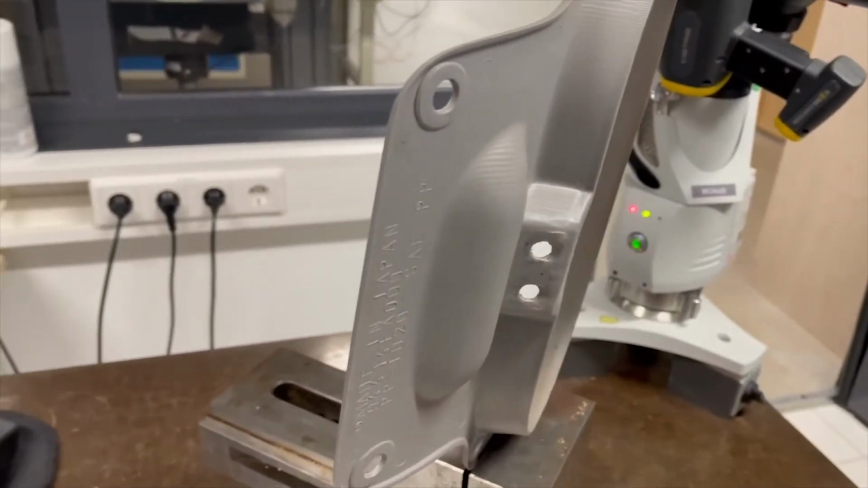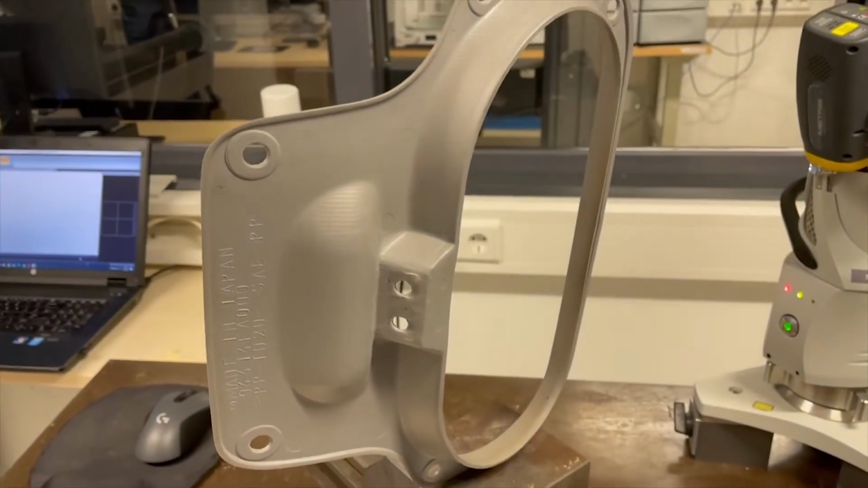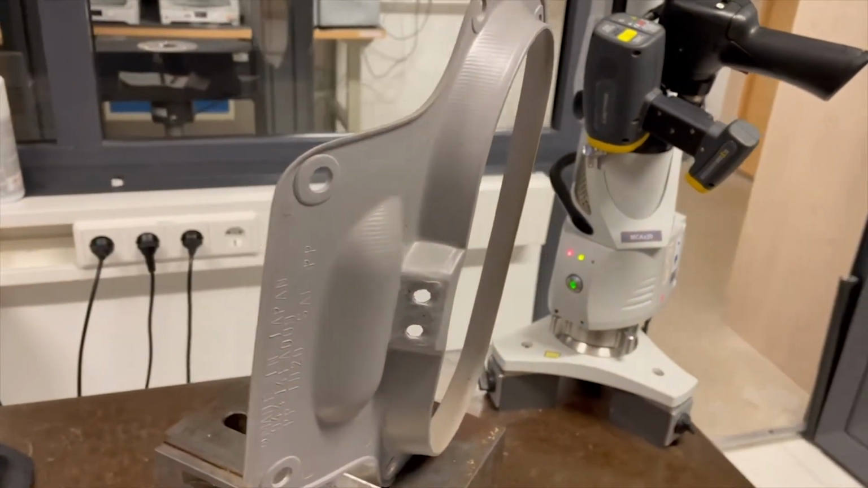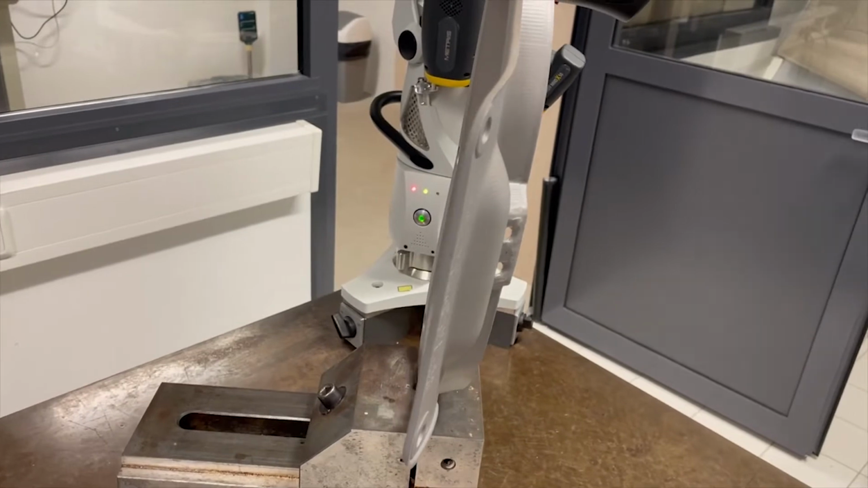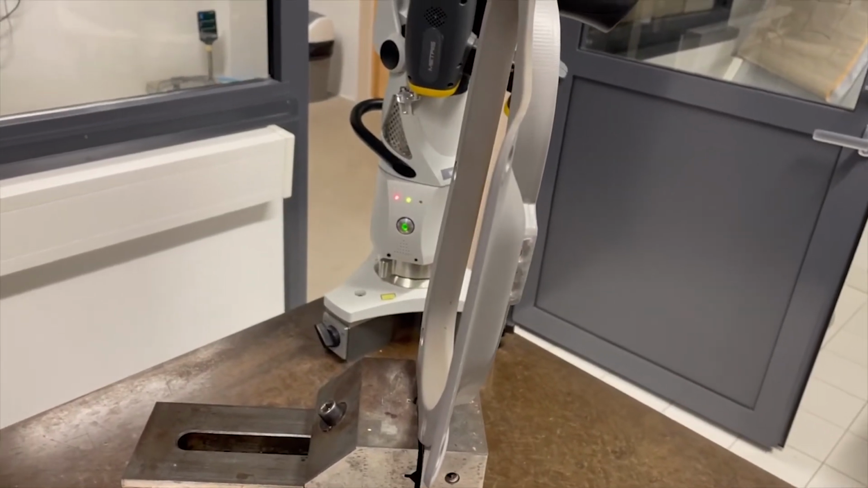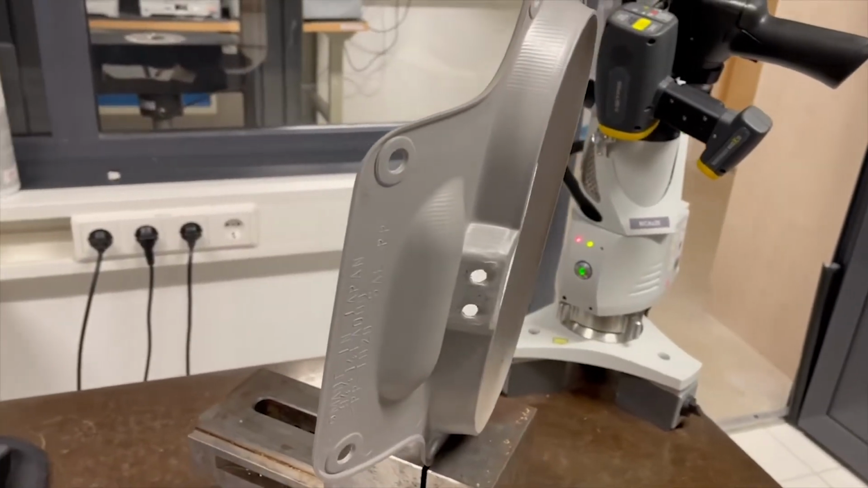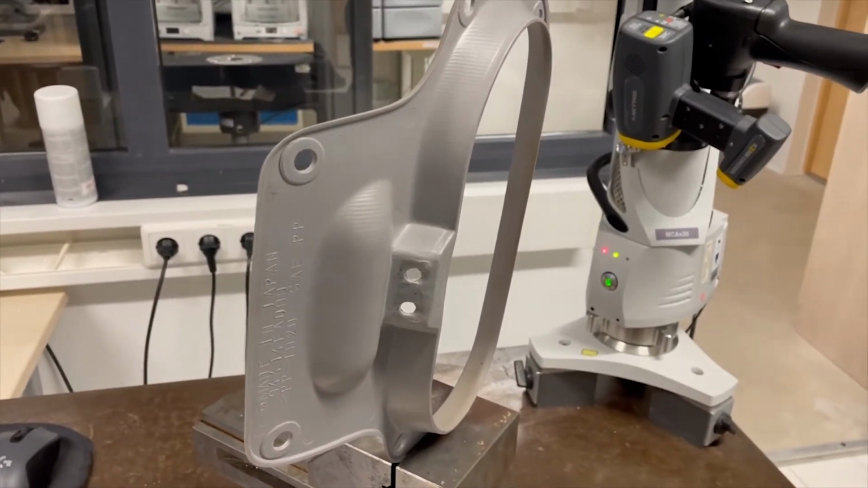Most probably we would need to scan it in two parts and then assemble the two STL parts separately, and also analyze and modify or edit the STL model so it would be watertight and would lend itself to 3D printing.